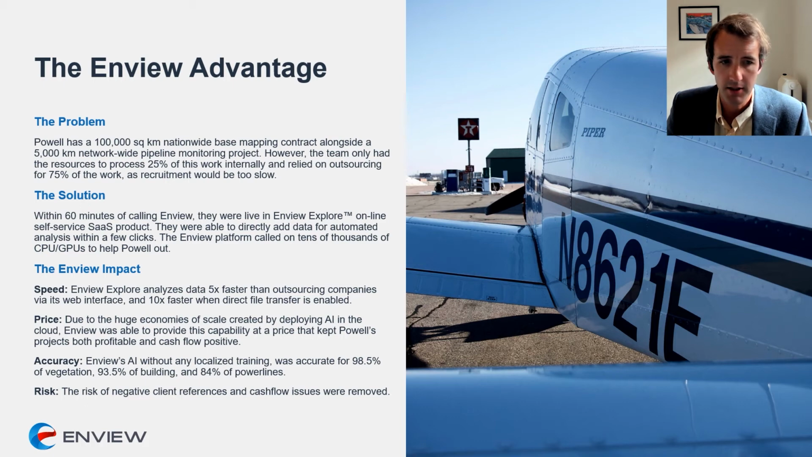In terms of accuracy on this work, without any localized training at this location, we hit 98.5% accuracy for vegetation, 93.5% accuracy for buildings, and 84% accuracy for power lines. Now, with training data, the accuracy goes even higher than that. For Powell also, the risk of negative client references went down, and his cash flow issues really improved. So he was very happy with the whole experience.